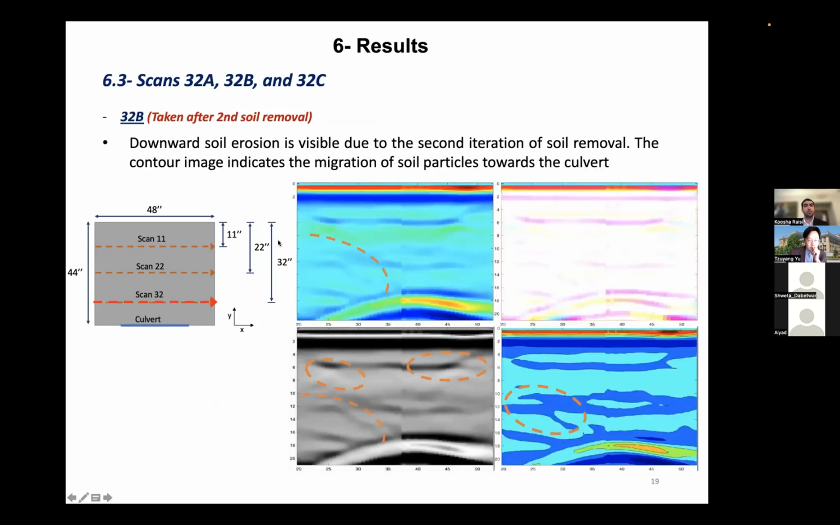And for 32B, after the second soil removal, we can see that the soil erosion is visible, and the contour image indicates the migration of soil particles downwards, also clearly visible here and here and here. And in this grayscale high contrast image, we can see that the voids are forming around 6 inches deep.